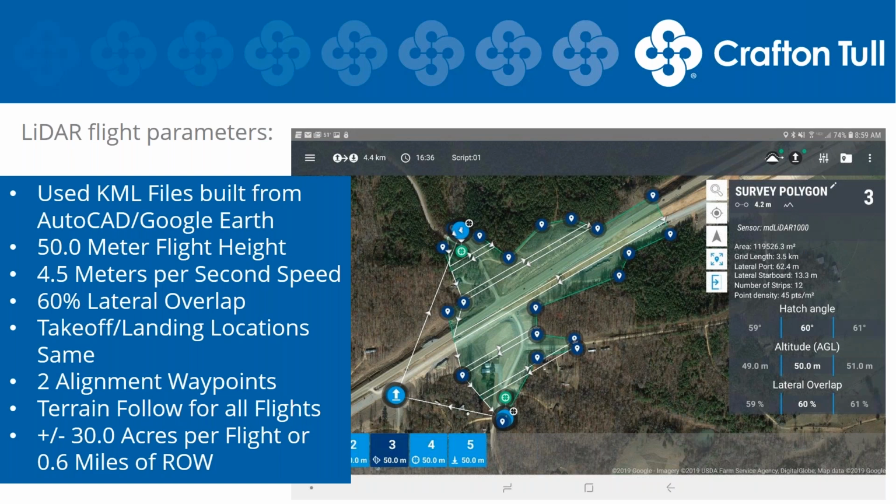We utilized the same takeoff and landing locations each flight, and then we would generally fly 1 or 2 flights from those takeoff and landings, so that way our field crew could monitor the flight from takeoff to landing and would not have to move during the flight. We use alignment waypoints at the beginning and end of each flight block to make sure that our trajectory and our orientation is proper during the post-processing.